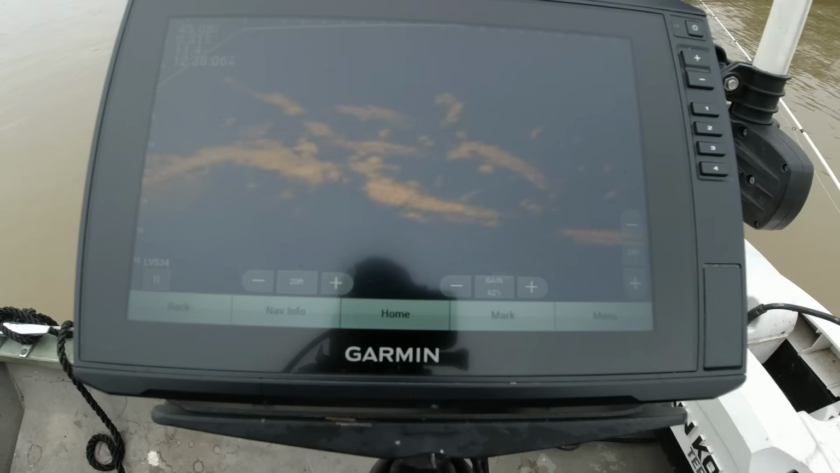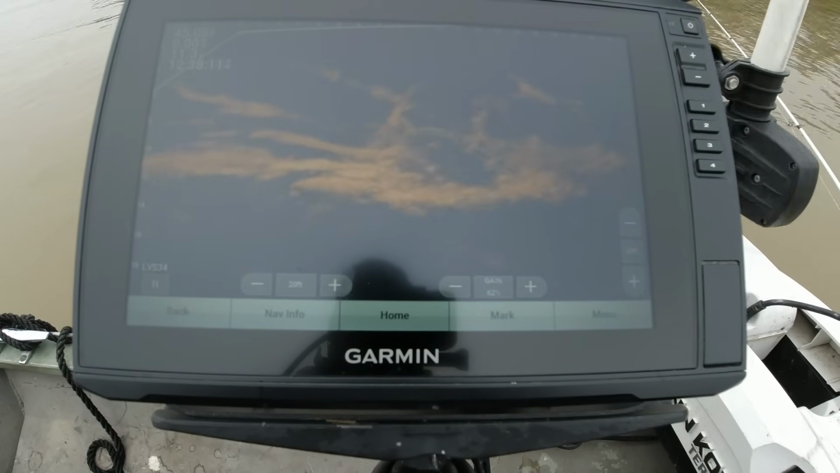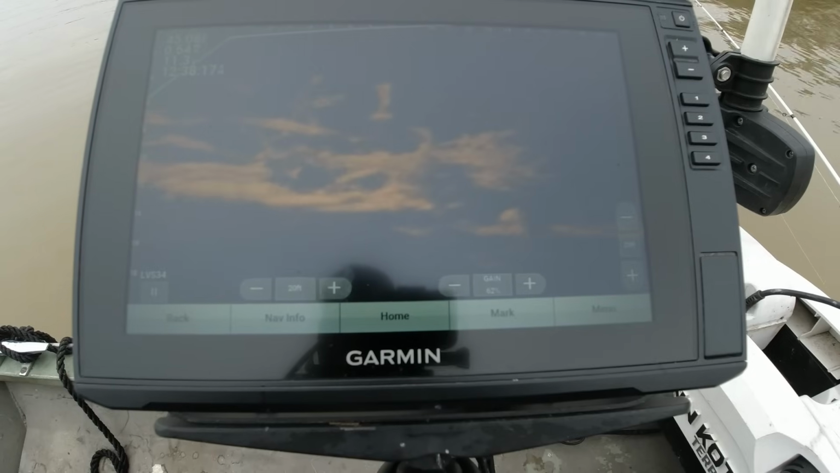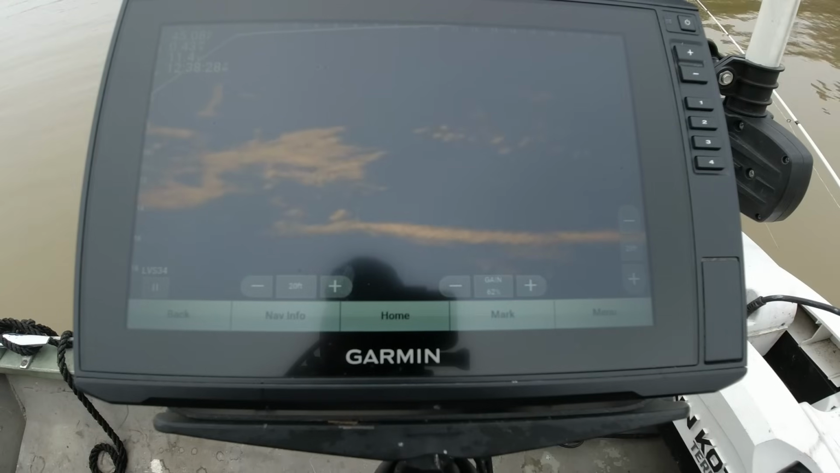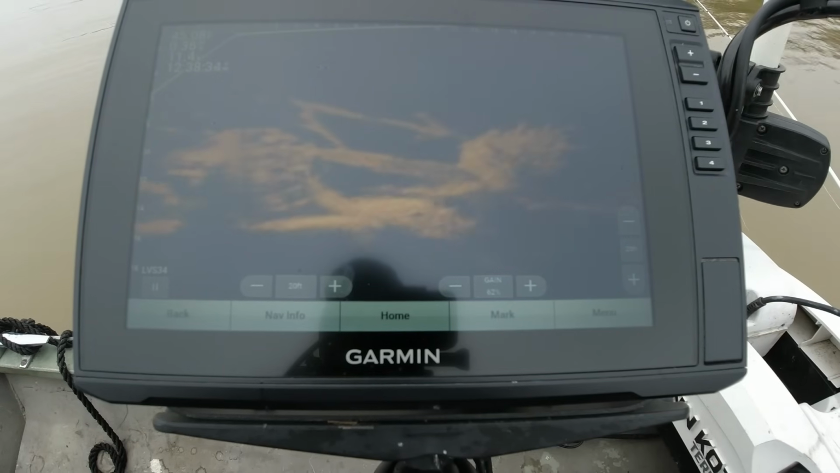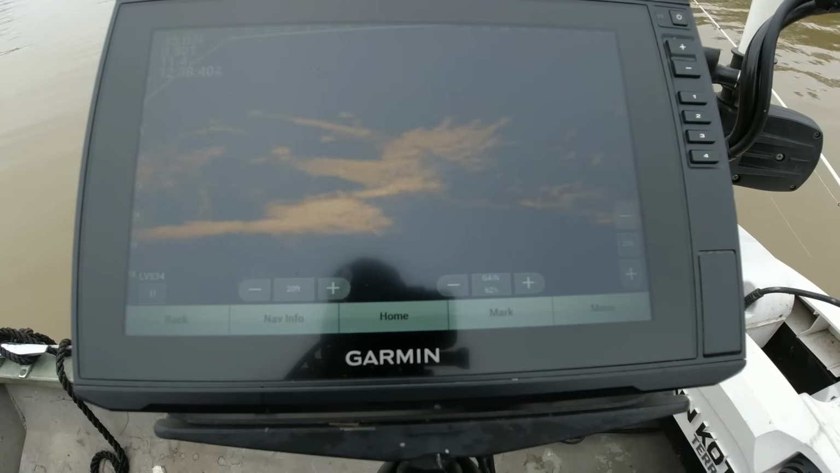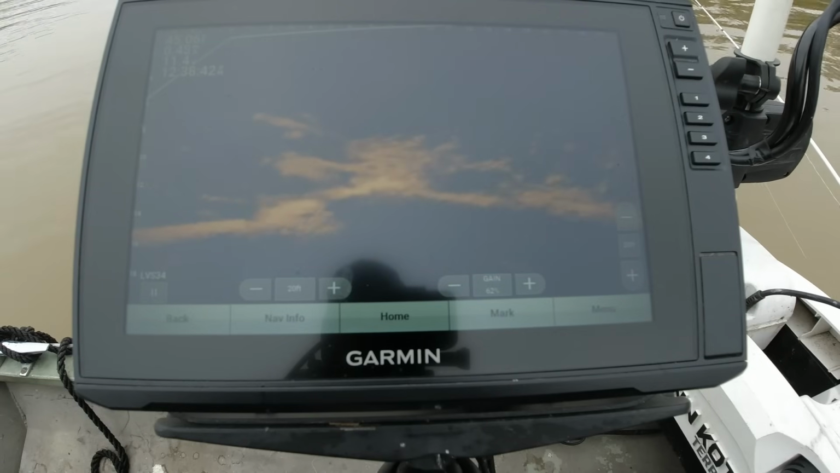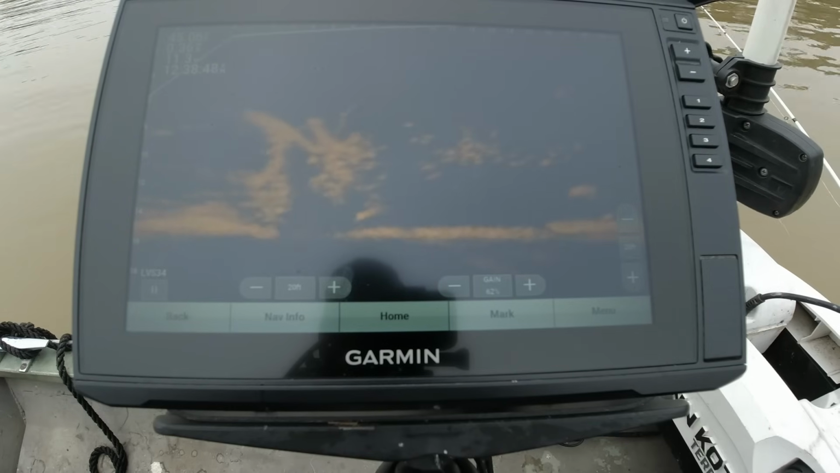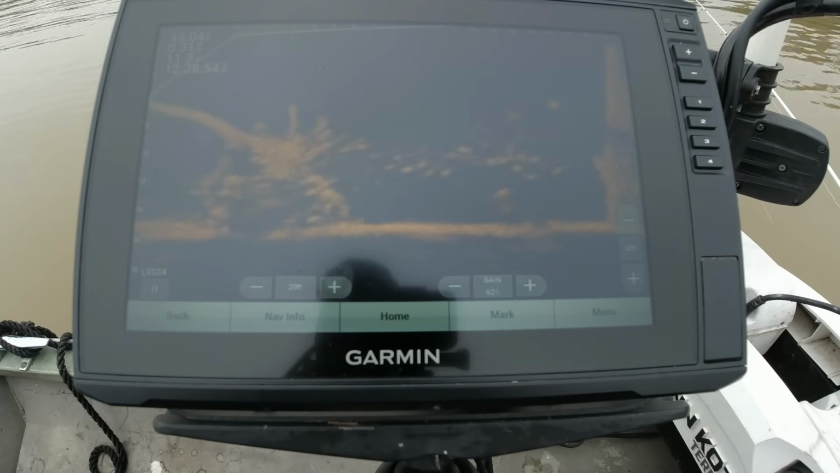There's so much structure in this lake. It is crazy how much structure there is in this lake. Full trees, stumps, you name it. It is loaded. And all I'm doing is just, like I say, staying on the move, just panning until I find something that I can drop my jig in there safely to. Big old catfish. That's not what we're looking for though.